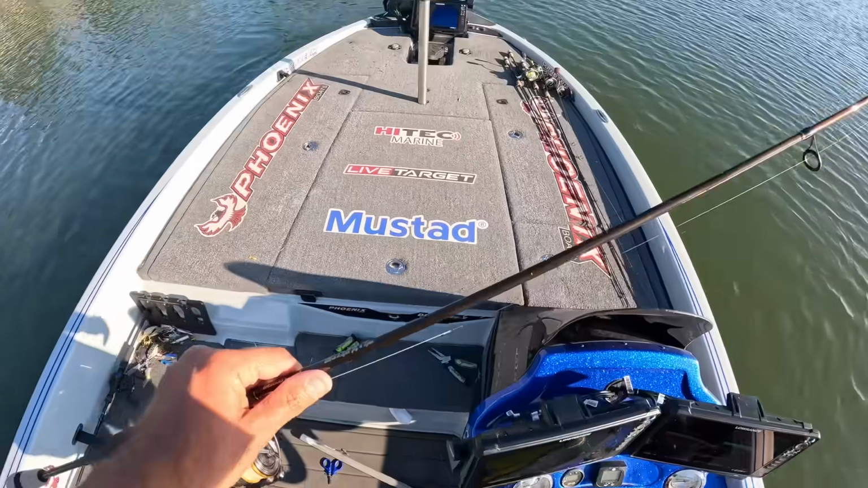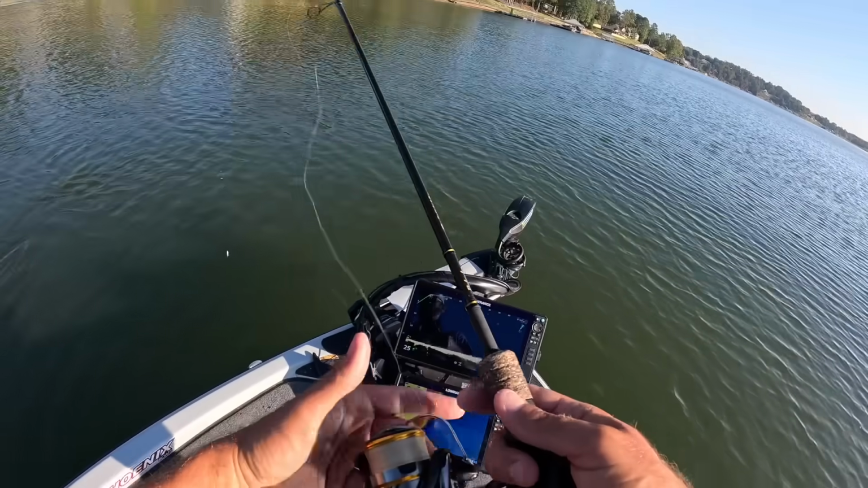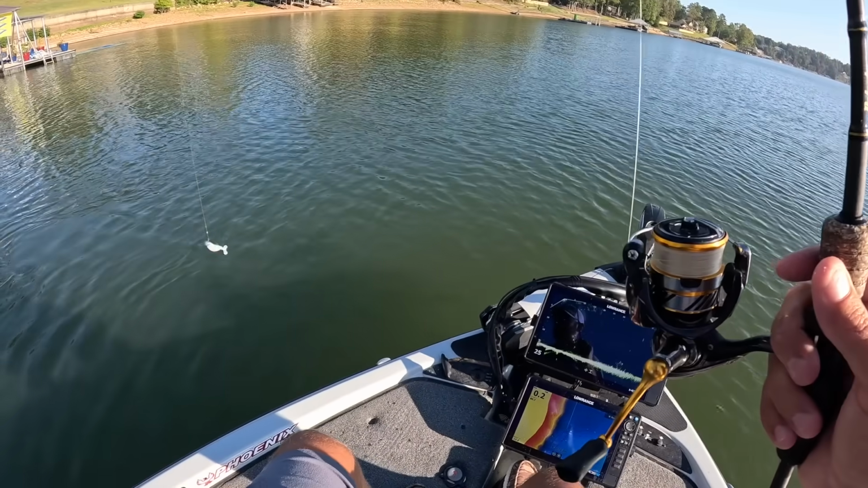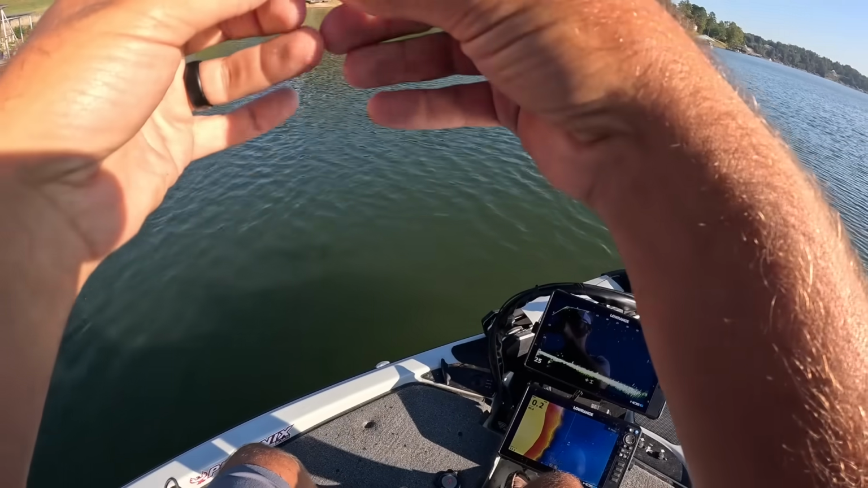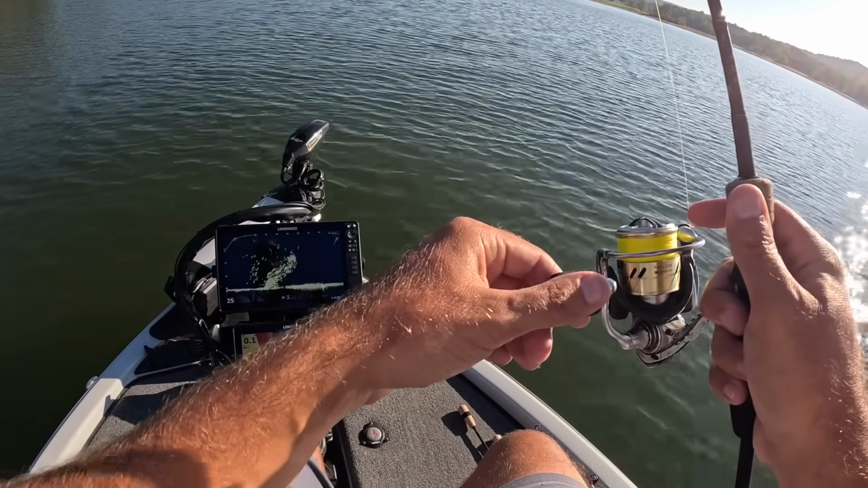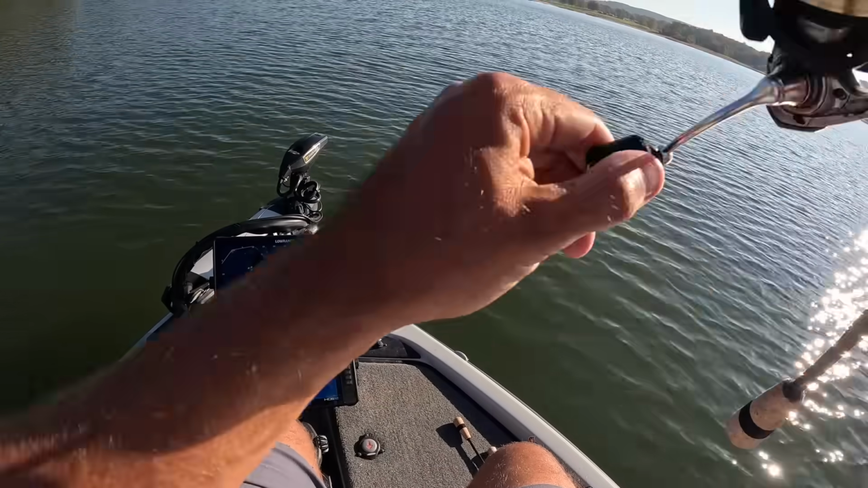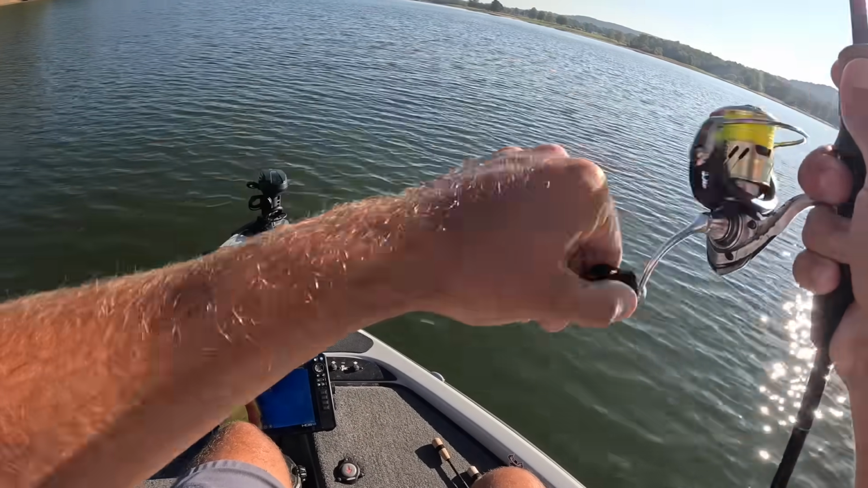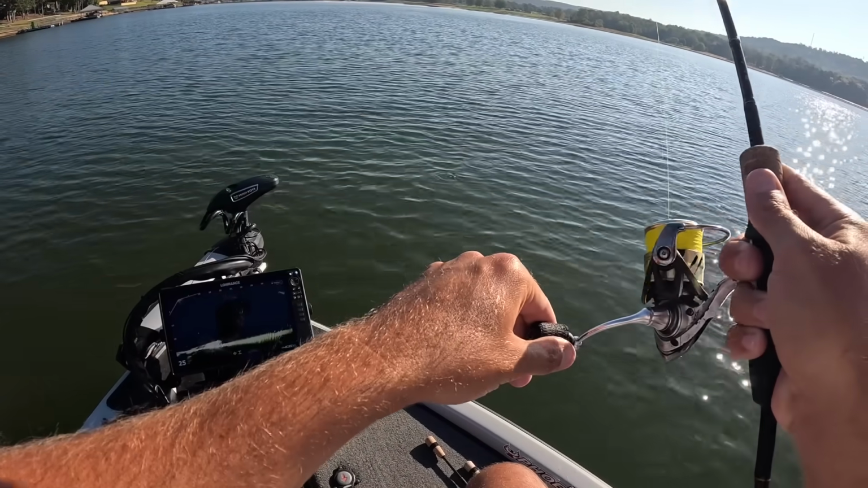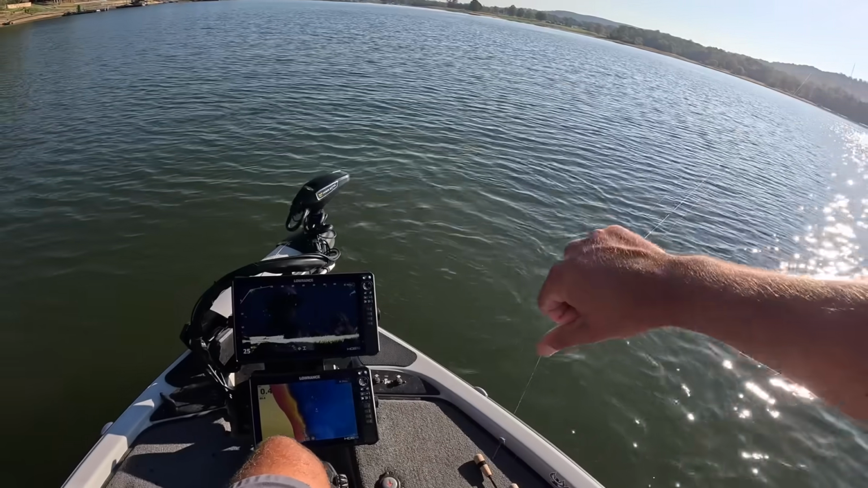I found me another little brush pile right here that is real close to the one that I was already fishing. And it's loaded up real good too. There we go. That feels like a decent one. Yeah, it's gonna be another keeper. Just got to nickel and dime them, man.